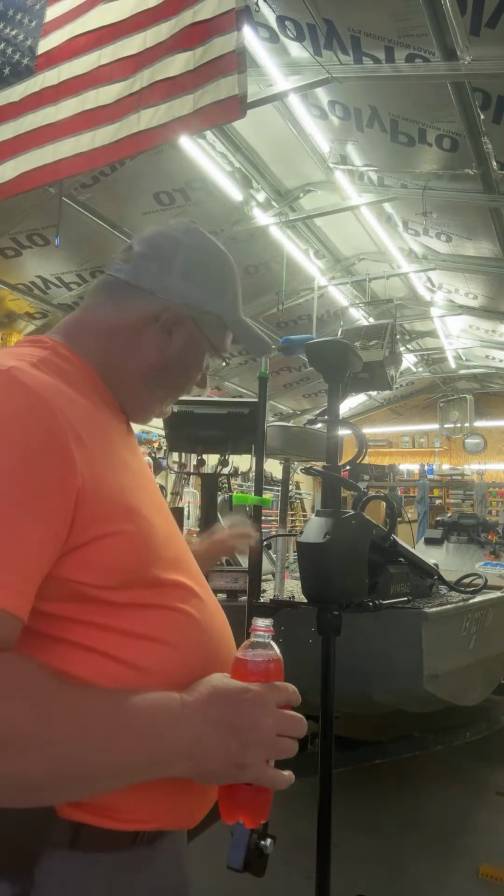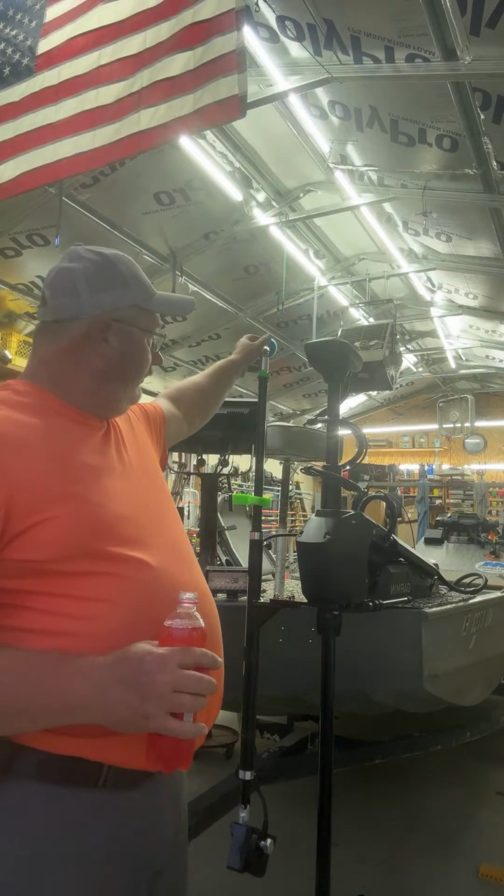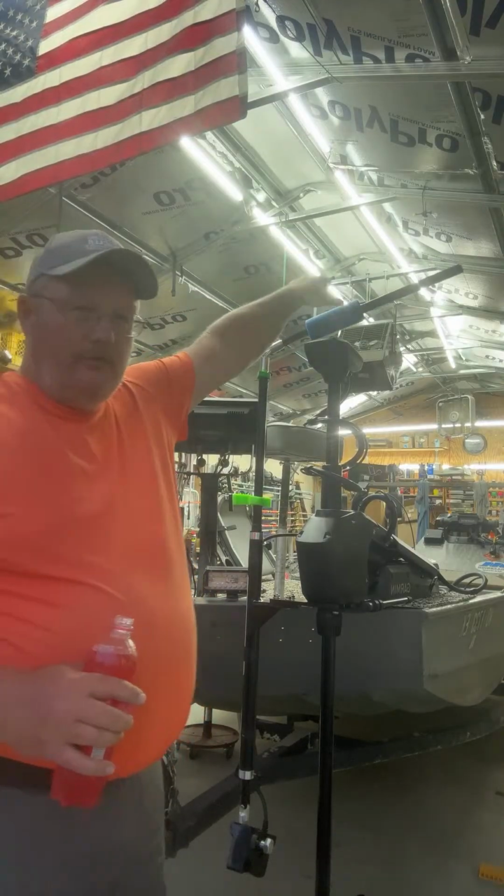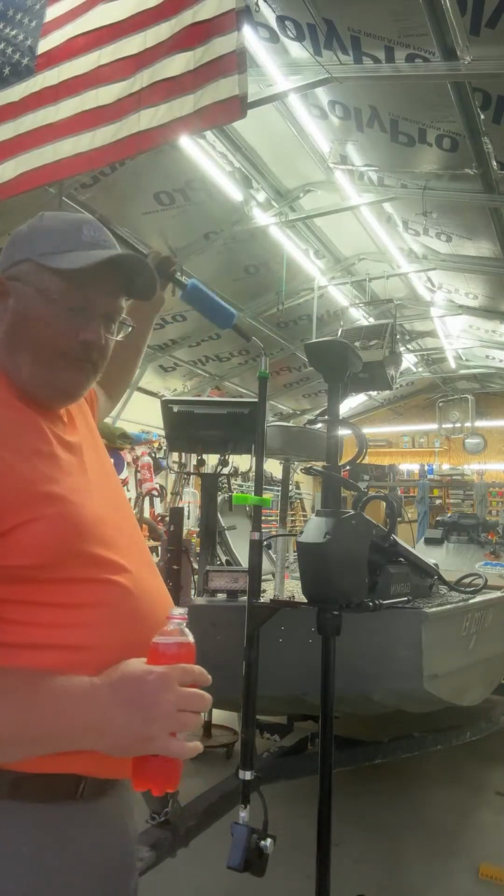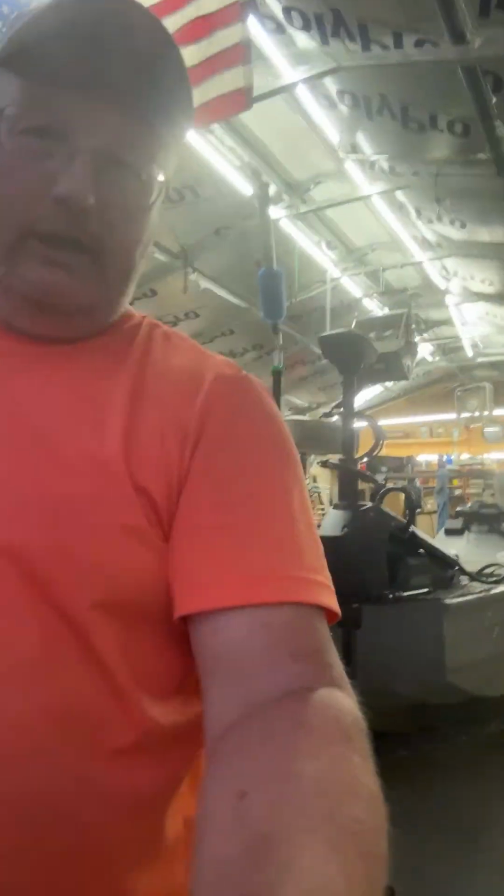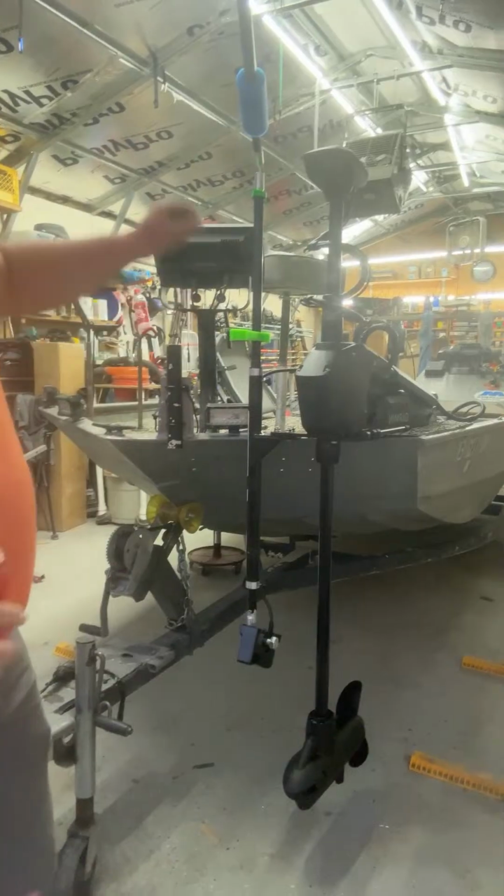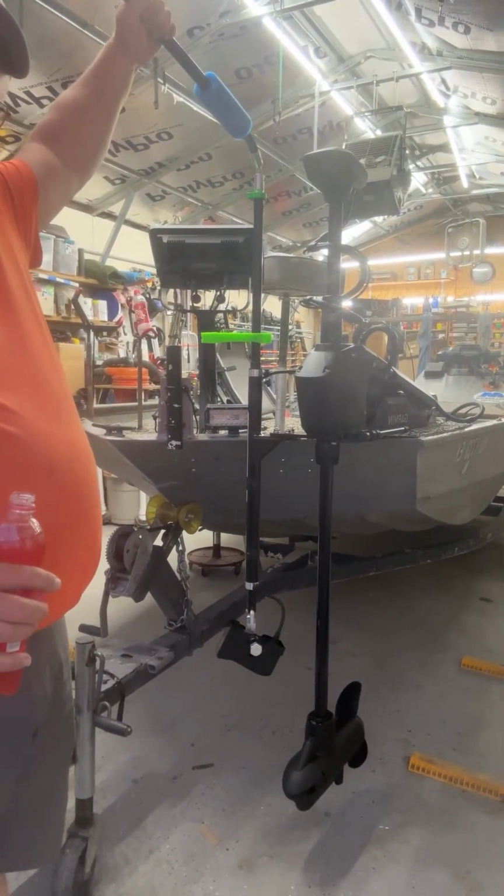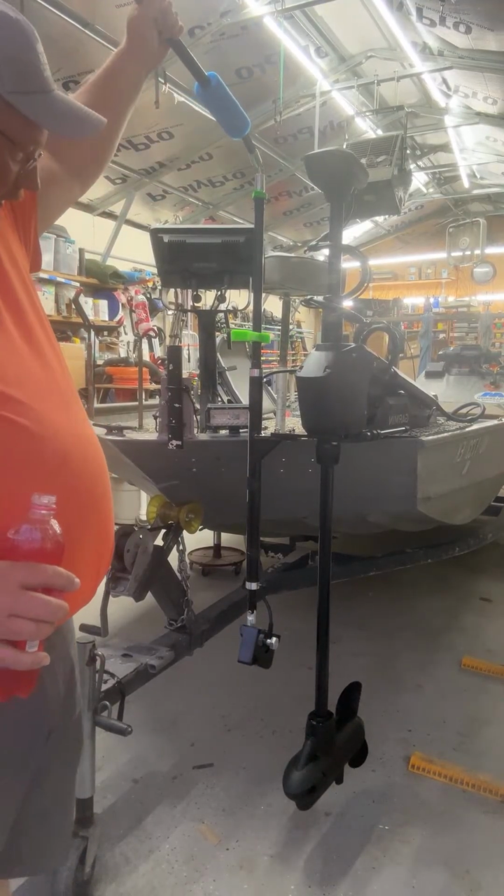But yeah, that's my take on this scope stick so far. I think I'm going to like it. I bought it specifically for being able to turn that transducer by twisting that handle, so I don't have to do this to turn my pole. Now on Dad's Pro Cat, we put a beat down breakaway transducer on that one, on this Pro Cat.